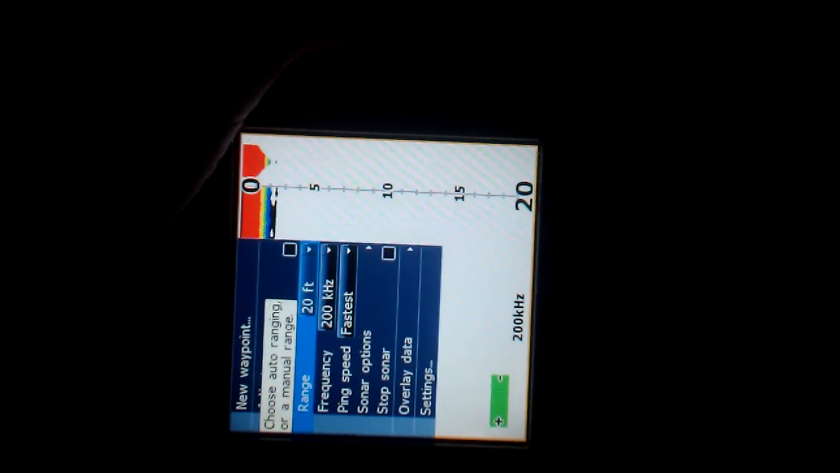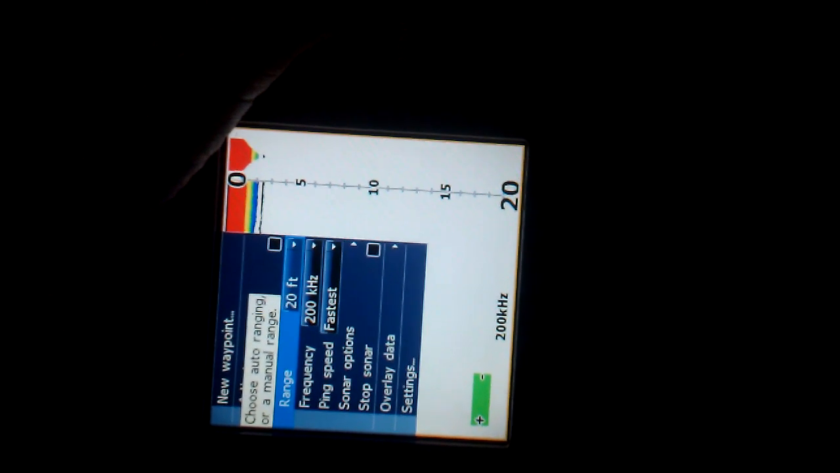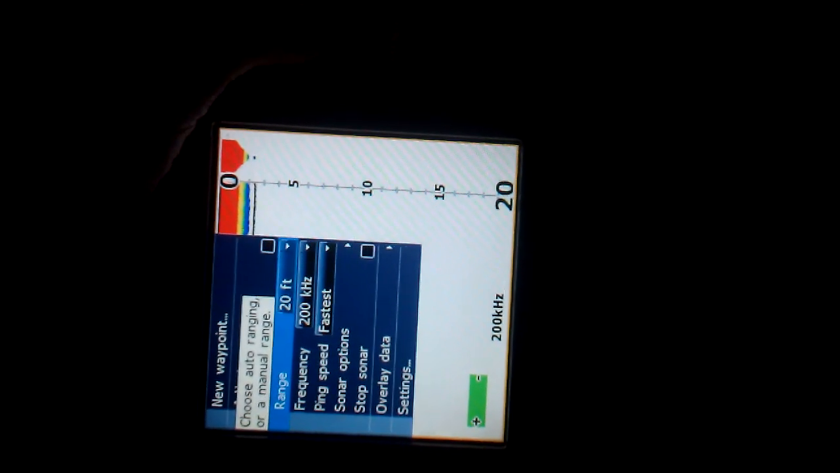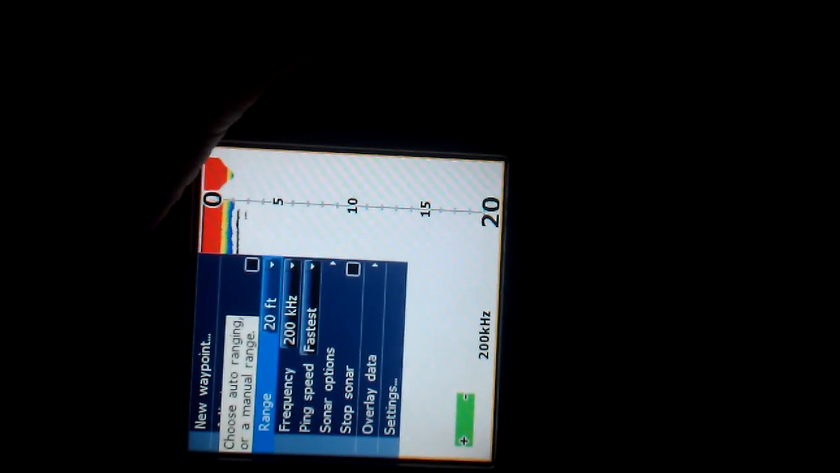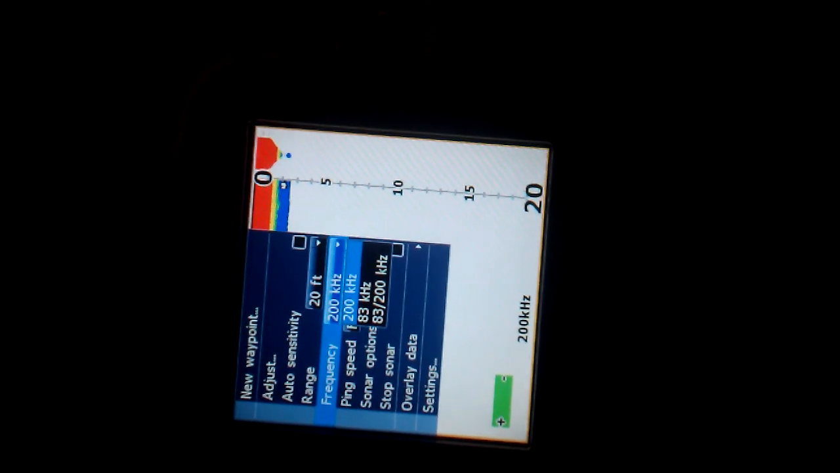Just same with range. If you know about what depth you're going to be in, it'll help. But I guess if you really don't know, you just put it in auto. But I don't think it works as well. I have this in 200 just because it's a wide beam.